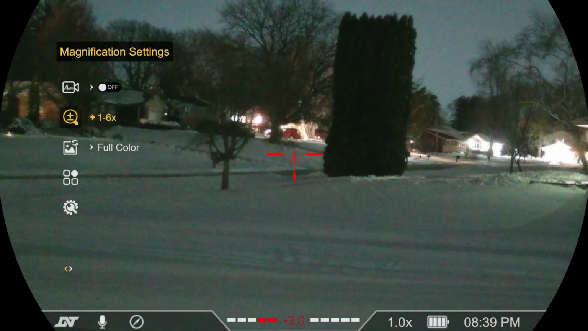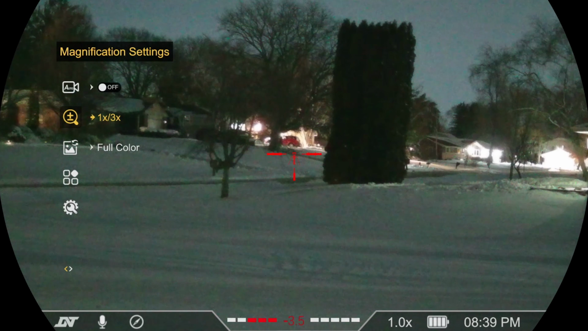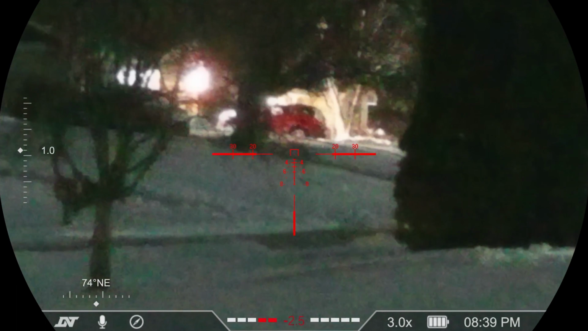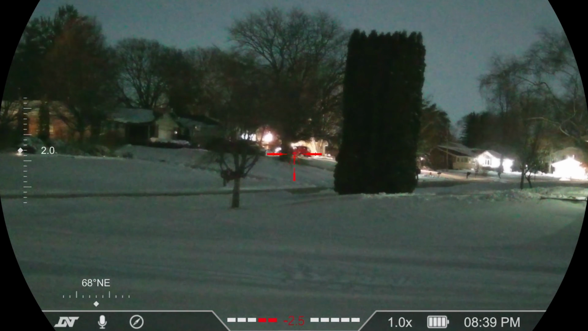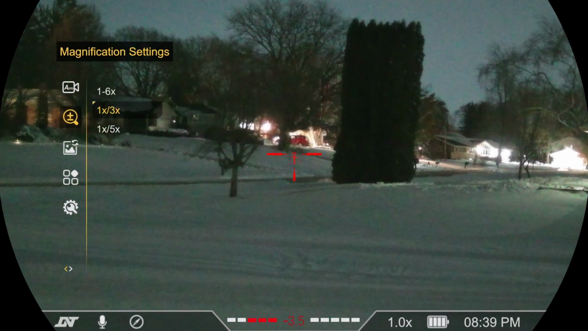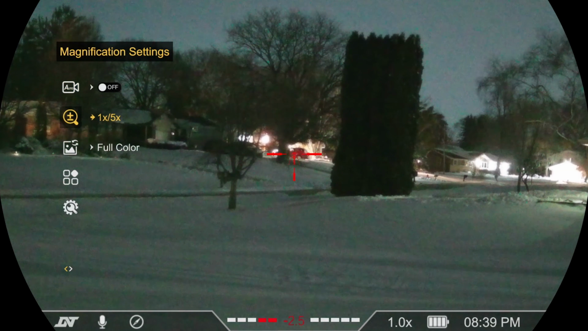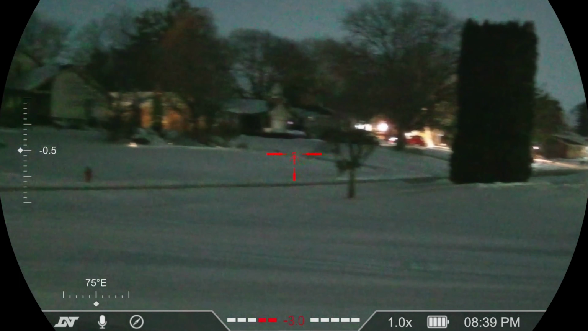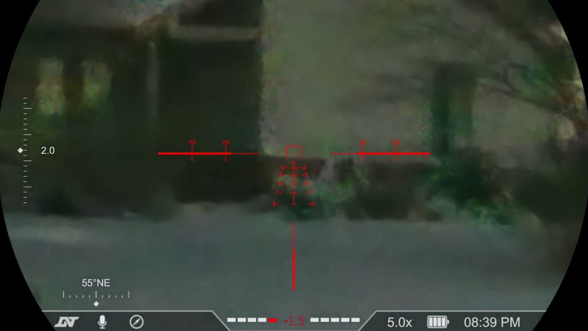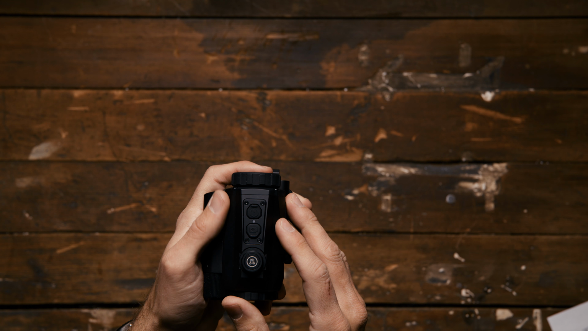You can also set it if you want to do 1x to 5x, or 1x to 3x, or 1x to 6x just by doing it once instead of going through 1x, 2x, 3x, 5x, 6x, all of them. It is kind of nice that you can just set it to whatever range you want, which is pretty neat.